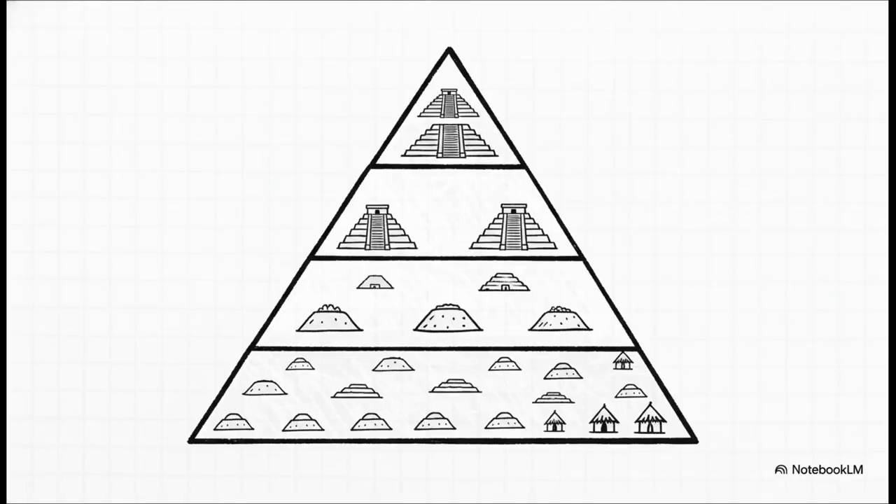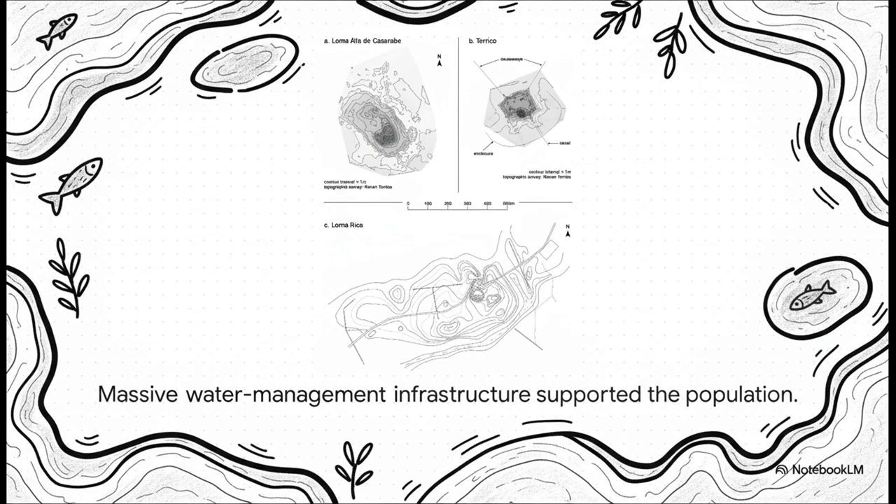And it was all organized. There was a clear hierarchy. You had the 2 main centers at the top, Kotoka and Landívar. Then you had secondary centers, then tertiary centers, all the way down to small hamlets. This 4-tiered system is a dead giveaway of sophisticated regional planning and a complex social structure. And to support what must have been a large population, the Casarabe basically engineered their entire landscape. They built this massive water management system of canals and reservoirs to control the seasonal floods, which would have been crucial for their farming and fishing.